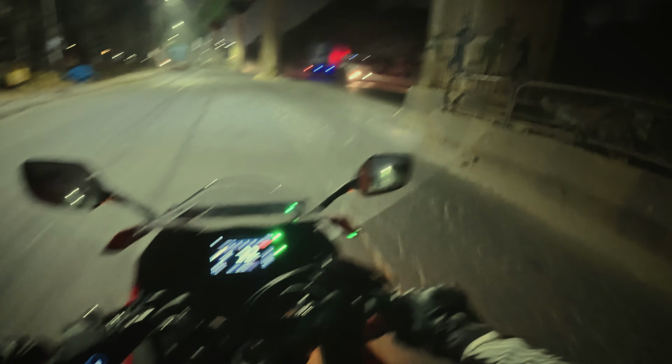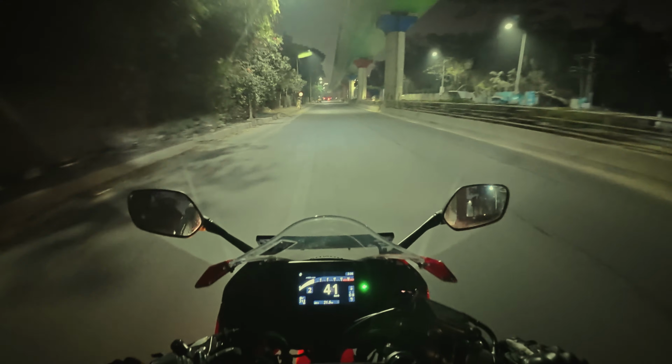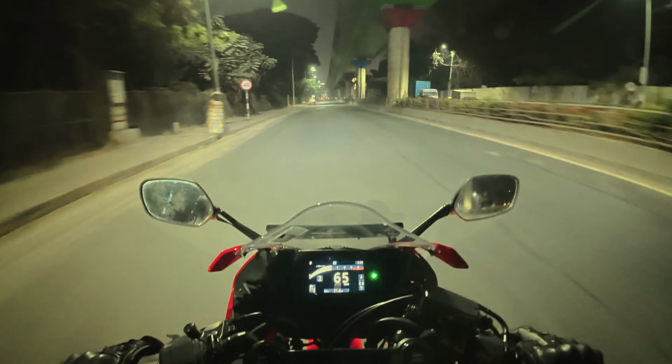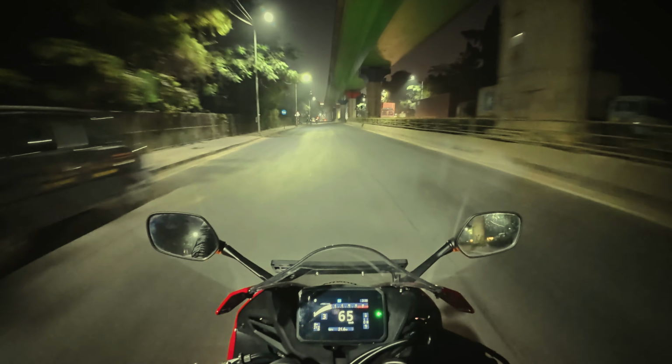So it's 2:30 a.m. and I see people walking around. Me going for a bike ride. Slightly foggy, but an amazing climate to drive.